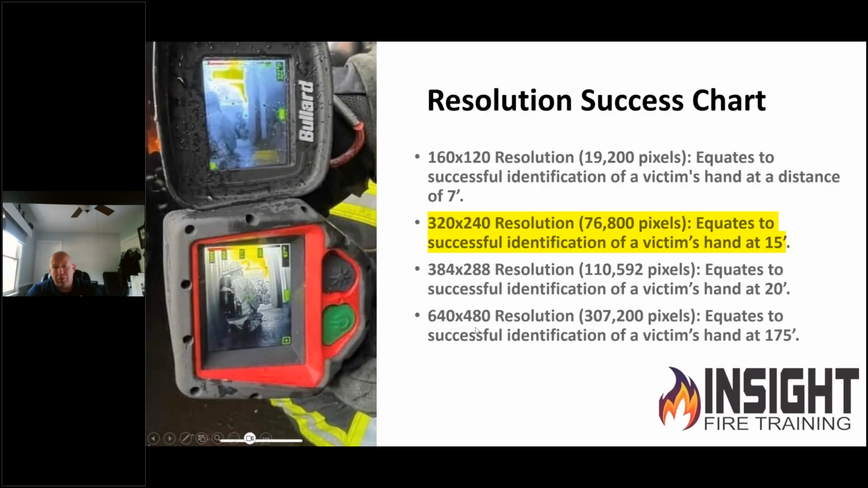When we talk about resolution, many of you who are family members who have kids and family, everybody loves to watch a good movie with their family. Well, you want a high resolution TV where everybody can crowd around at a decent distance. You don't want to sit 3 feet from the TV trying to see detail. Same thing when you're looking down the hallway at a fire. Any camera out there that claims 320 by 240 is going to meet the standard that NFPA requires for the most part, but what you want to look at is how clear is that image? How easy is it to interpret?